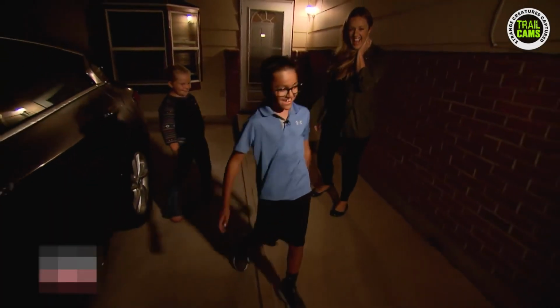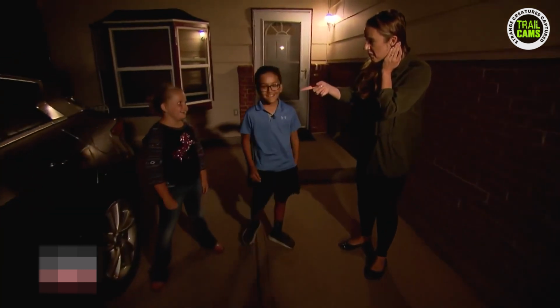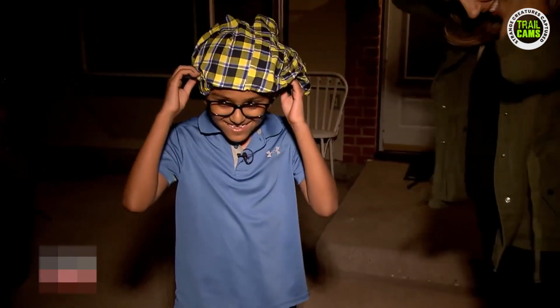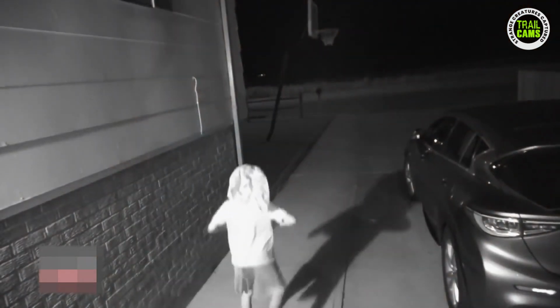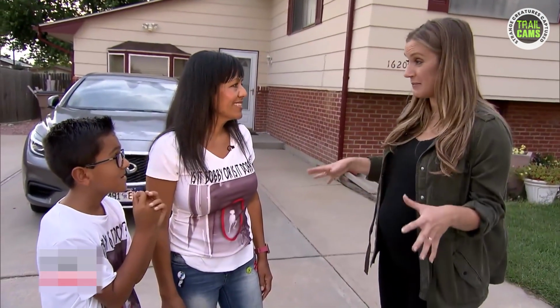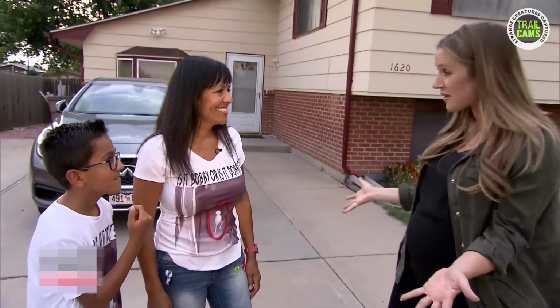In this next video, an unidentified creature is captured on camera, seemingly dancing in a residential driveway. Initially, doubts arose, speculating that it might be a prank orchestrated by someone within the house. To unravel the mystery, Bobby, the son of the homeowner, was interrogated. However, he vehemently denied any involvement, leaving the true nature of the creature shrouded in uncertainty.